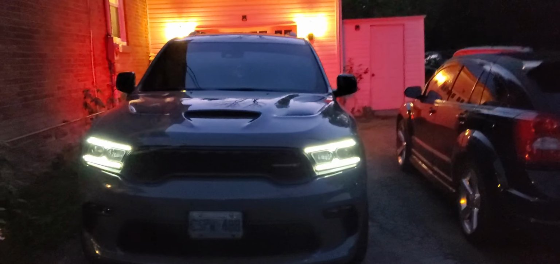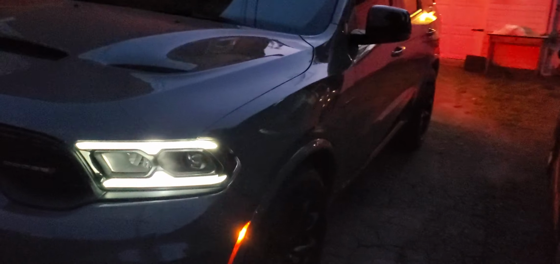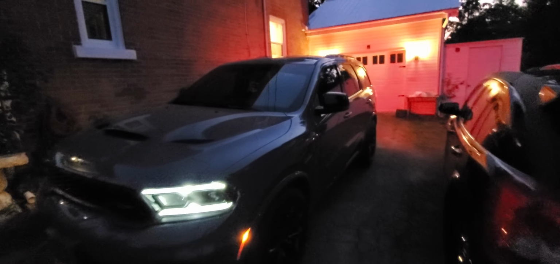So we're gonna go on a little night drive so we can show you guys what the interior looks like at nighttime. My 2021 Durango RT, track pack, tow and go pack.